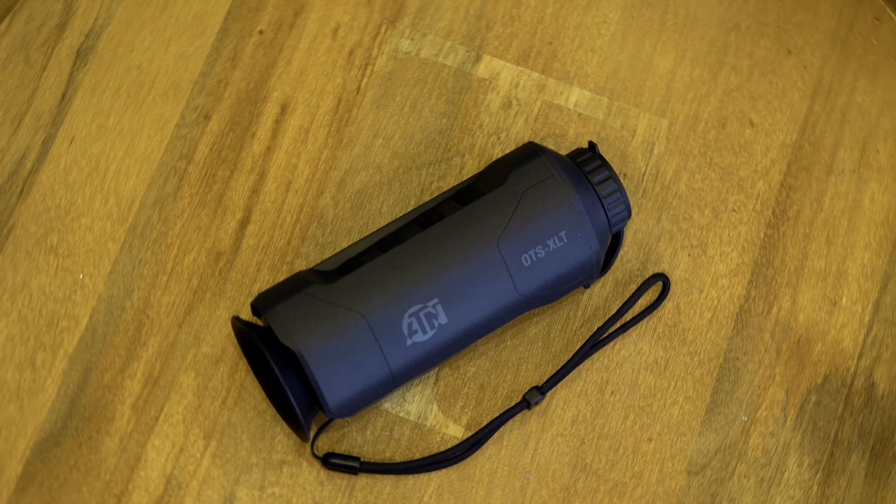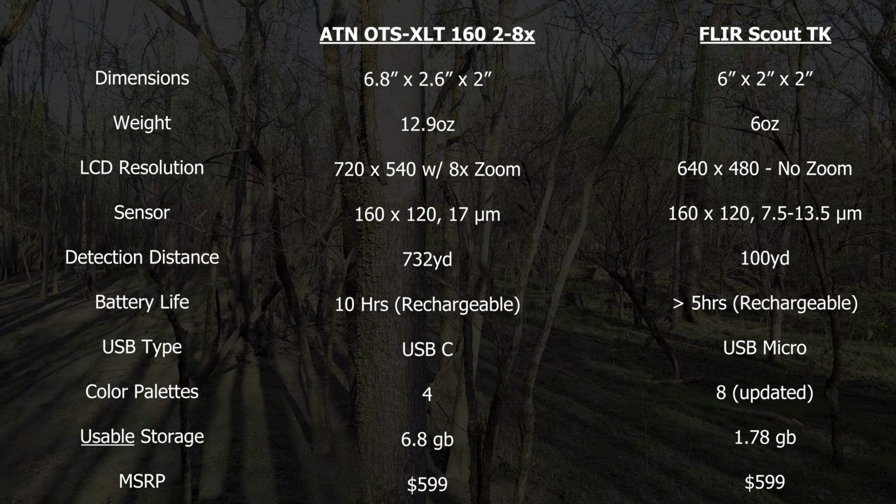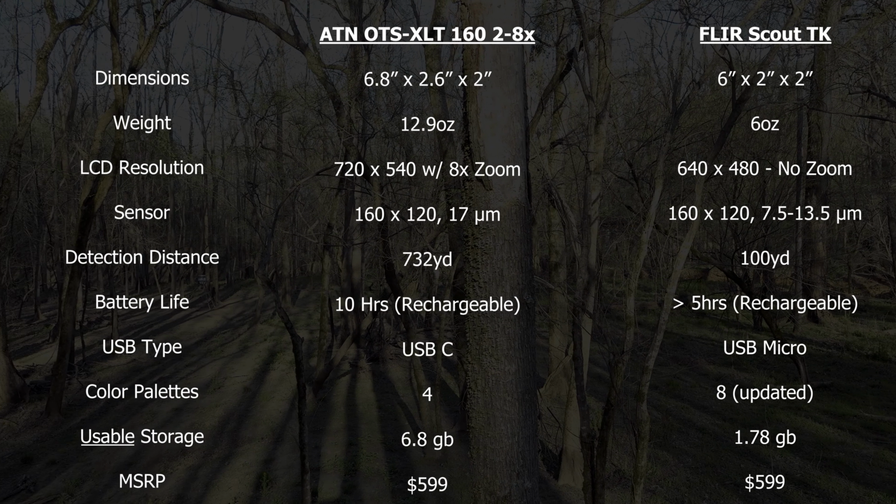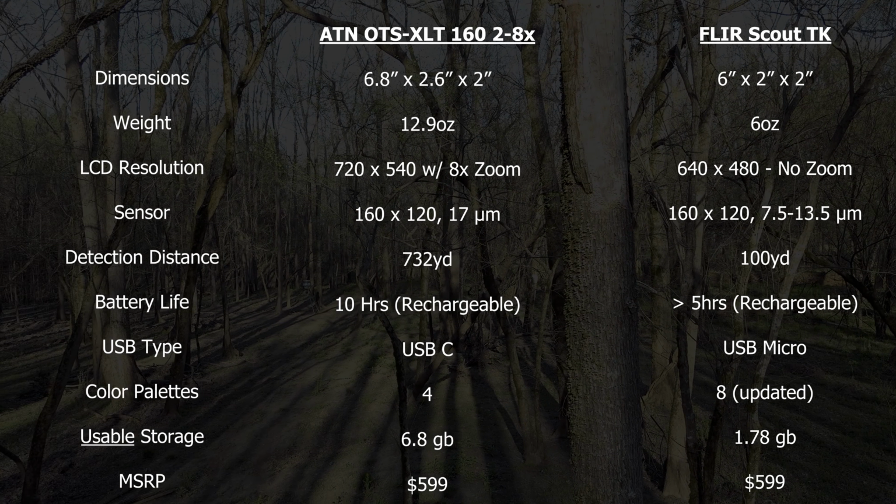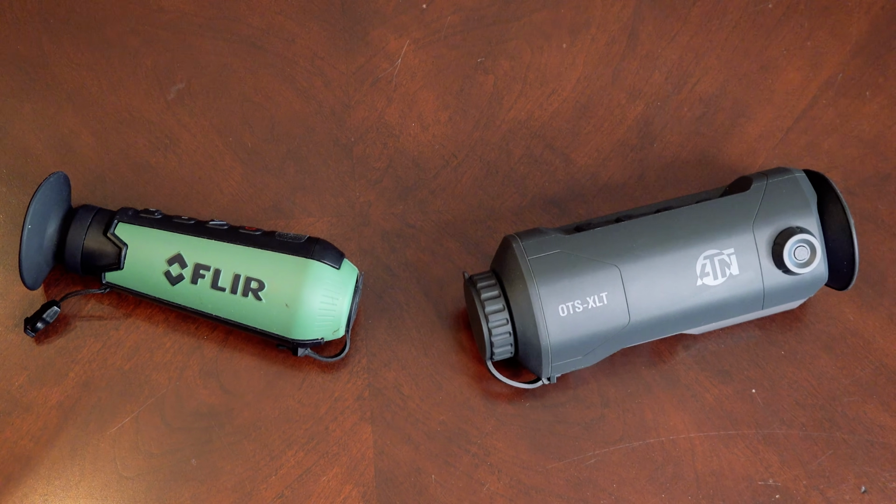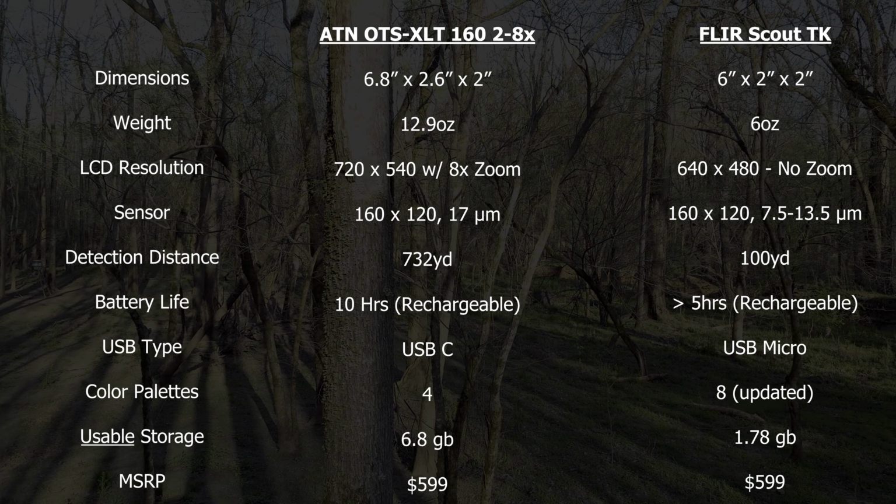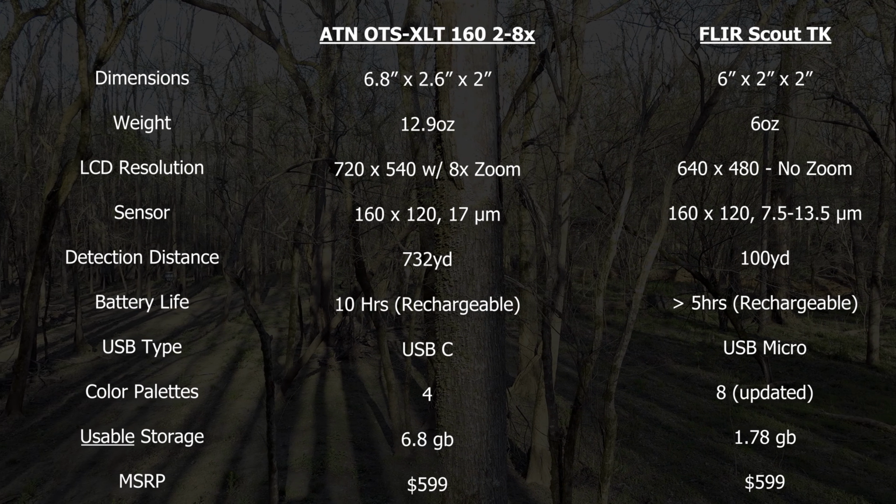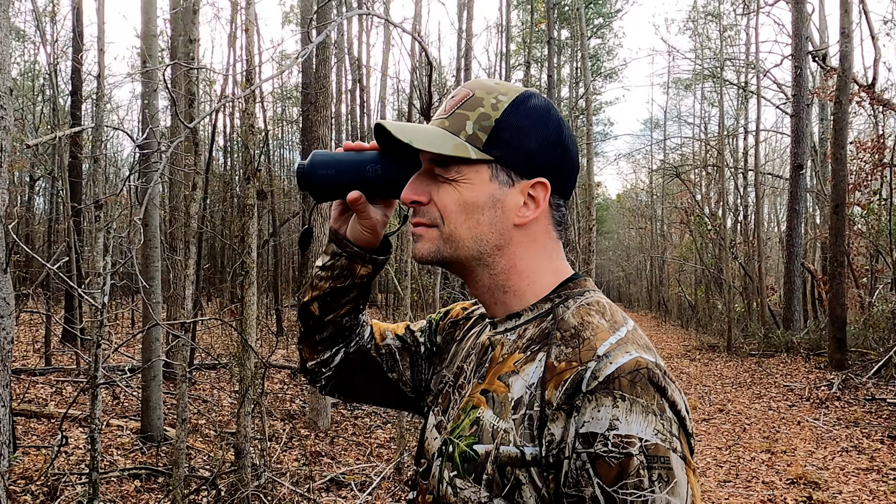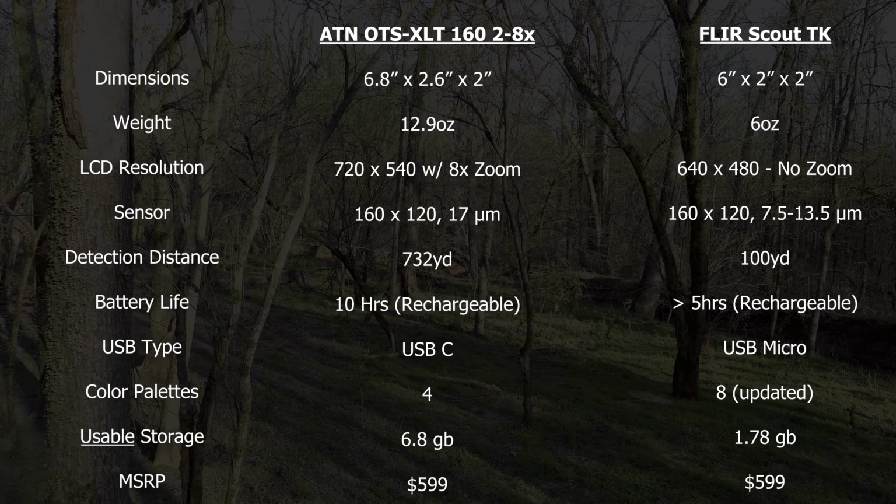Let's go ahead and take a look at the specifications for both the ATN and the FLIR Scout TK. Looking first at the dimensions, trust me, even though these dimensions look like they're fairly similar, you can definitely see a significant size difference. The ATN is much larger when you have both units there in front of you. It's going to take up more space in your pocket and in your pack. And although the difference in the weight looks significant, and it is, the ATN is more than twice as heavy as the FLIR, the weight didn't really bother me. Both of these coming in at significantly less than a pound means that they were pretty comfortable to carry around in the field.